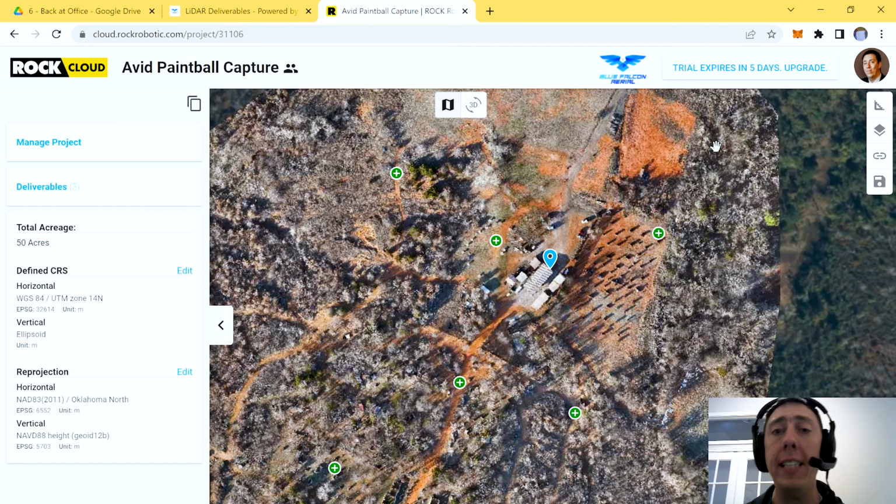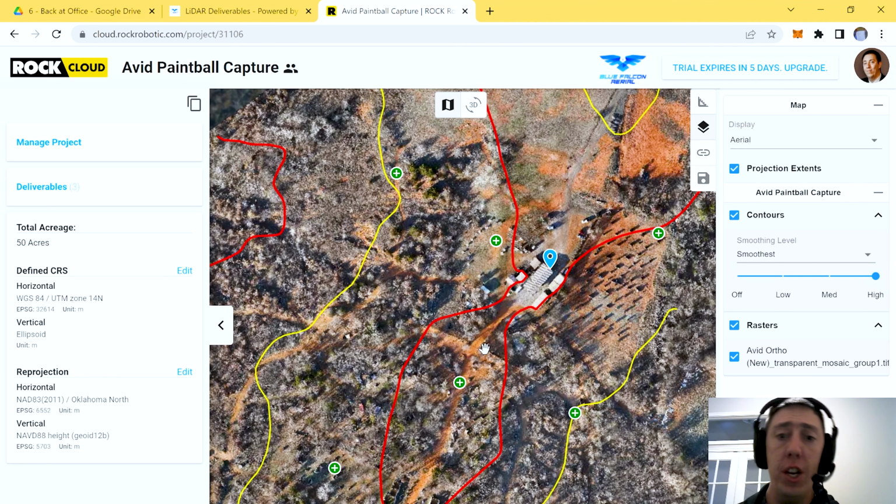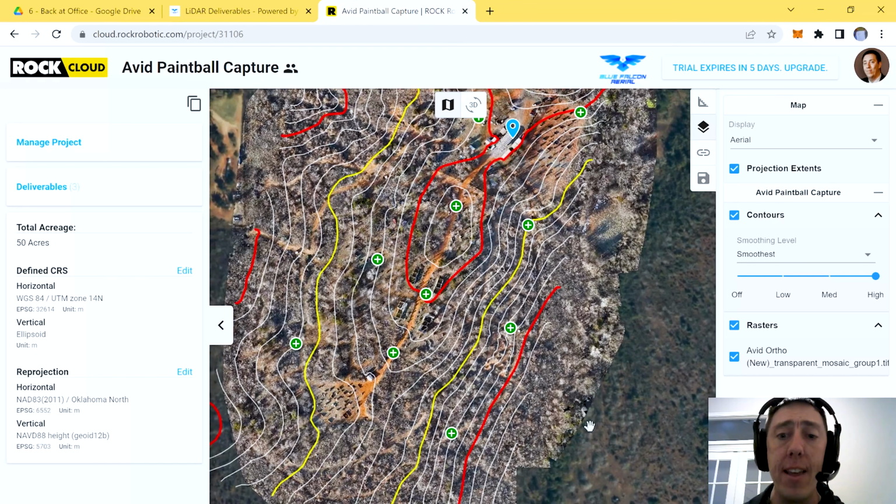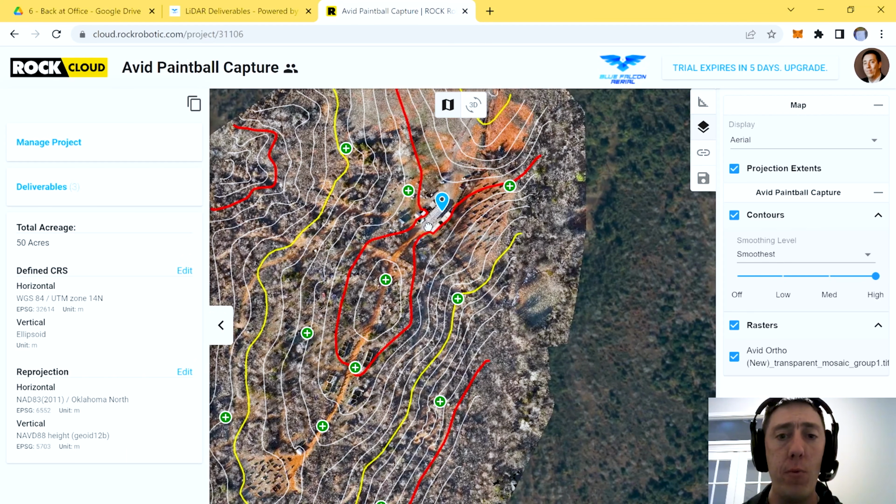All right, so the last thing I'm going to show you guys on the orthomosaic side of this, you have a few different things that you can do on the right-hand side as well. You have different measurements that you can use. You also have different layers to include your contours. You can add contours straight here on the orthomosaic. Now, the orthomosaic did not generate these contours. That was done by the LiDAR data itself. However, having these contours generated right over the orthomosaic is actually a really cool feature, and we really do like it.